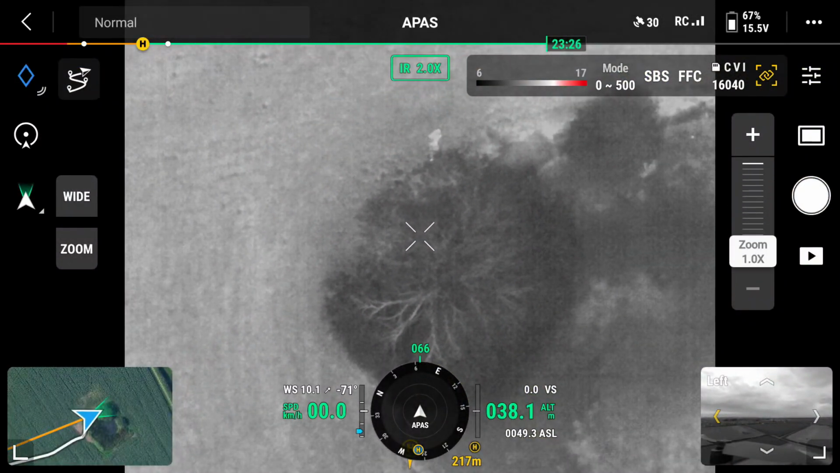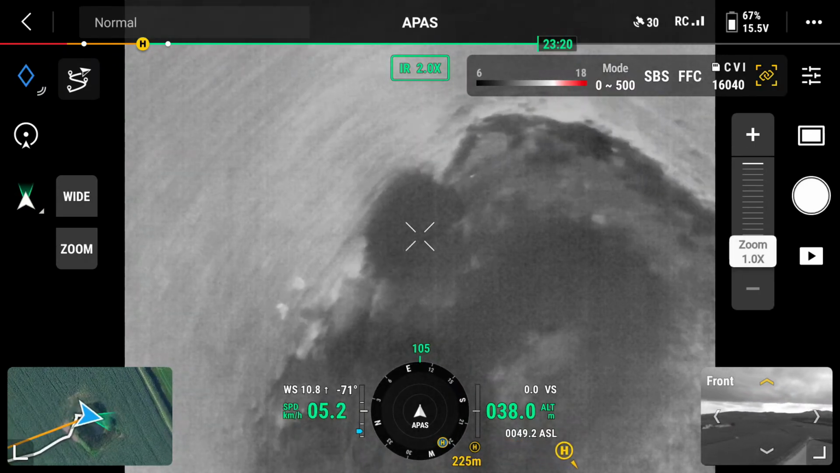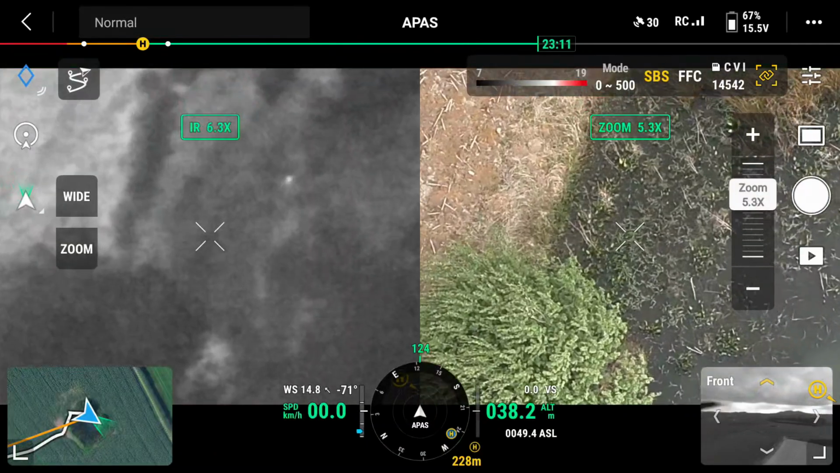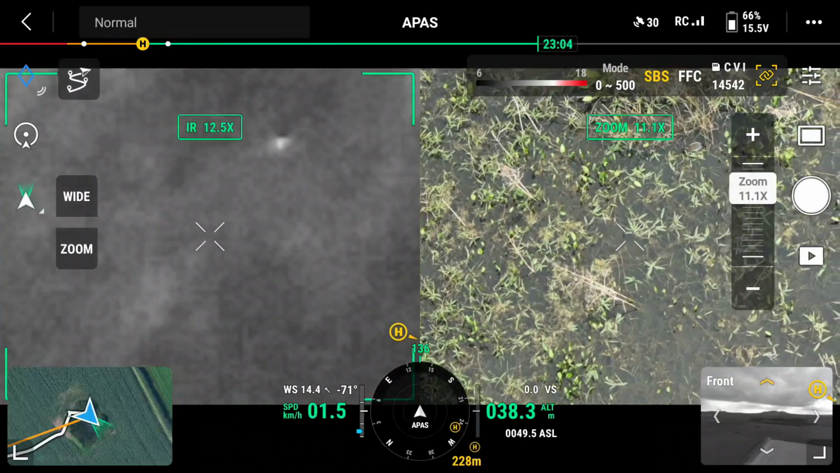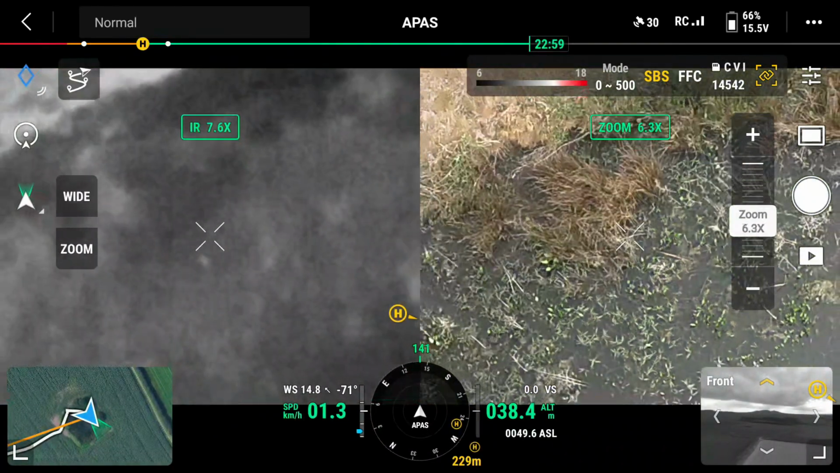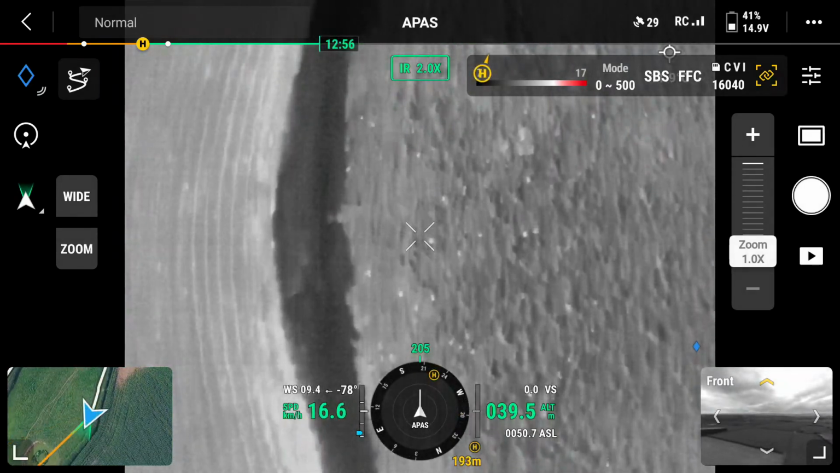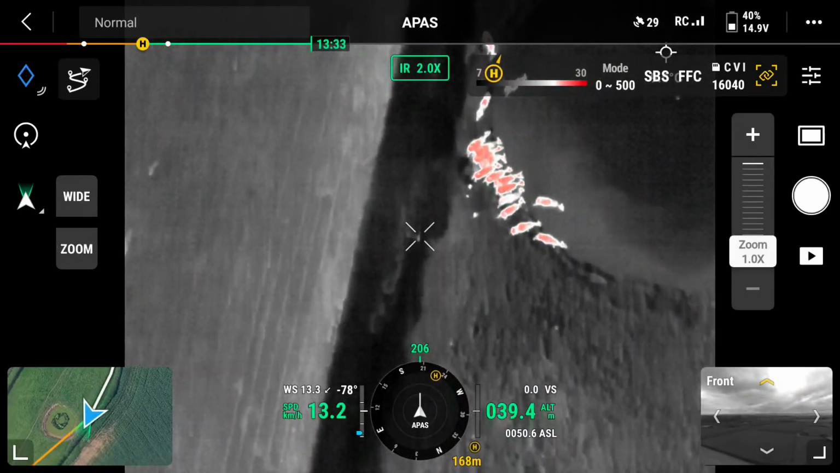The ground searchers are also checking this area, so the drone is again used to monitor from above. A moving heat source is seen ahead of the ground searchers, but this is again quickly ruled out. As the drone moves away to continue the search, it passes over a herd of cows.